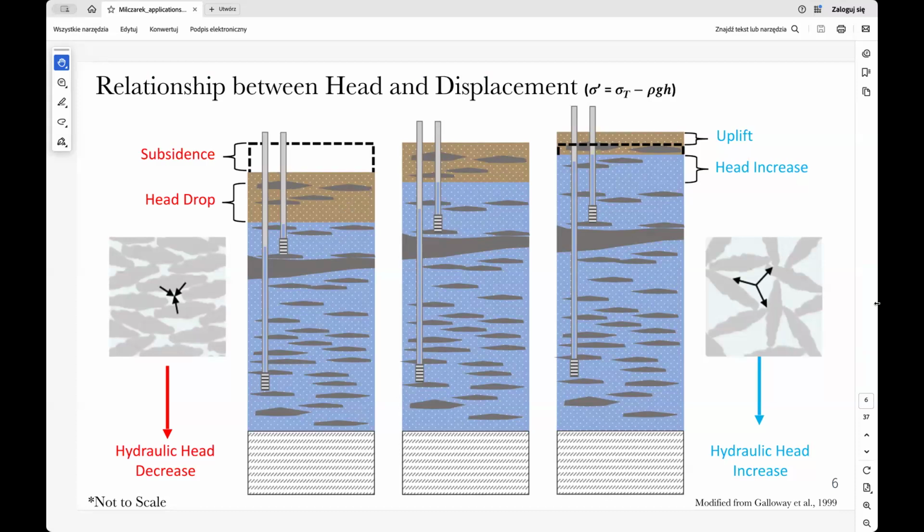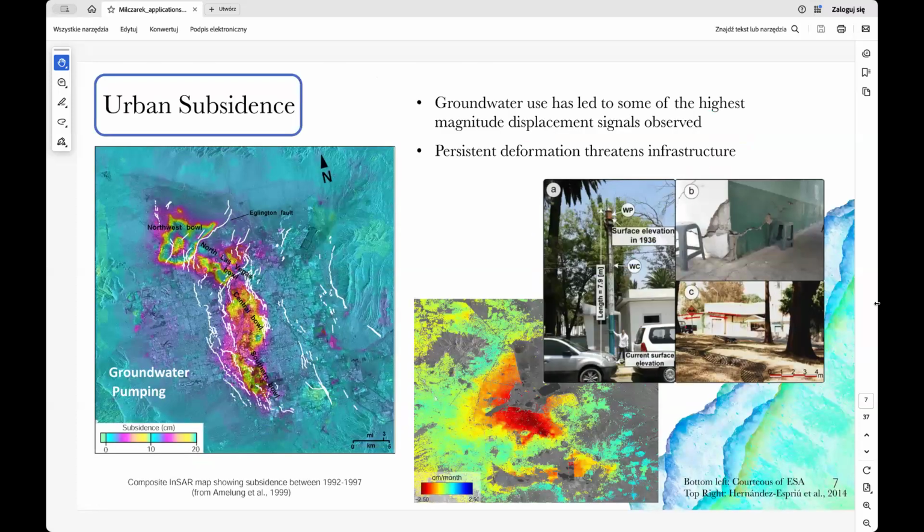SAR data once again. So when head rises, the opposite occurs: pore pressure increases, effective stress diminishes, and after that, the ground rebounds upward. So we have two cases of this situation, and here we have the examples, two very nice ones with a long history. Some of the areas where InSAR is applied actually focus on subsidence related to groundwater pumping.